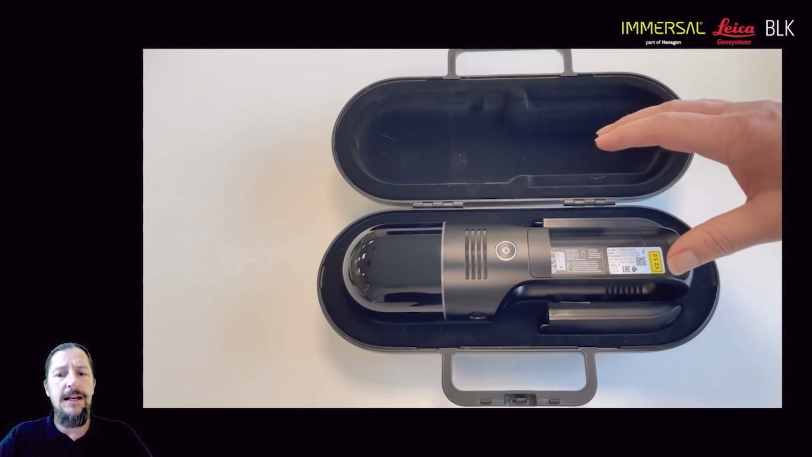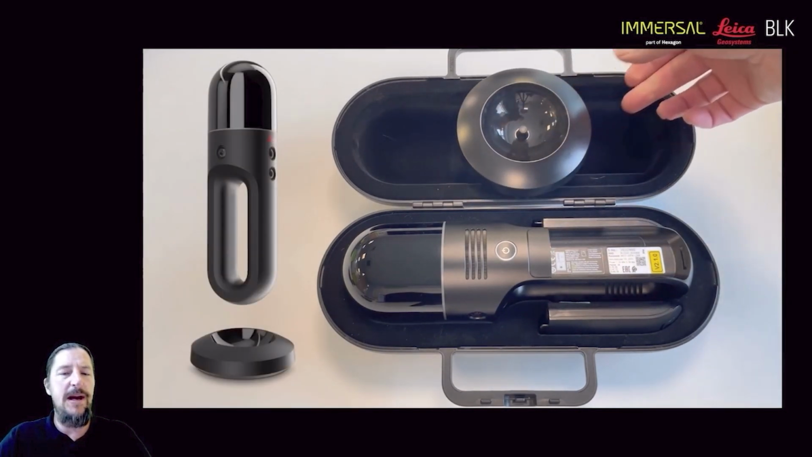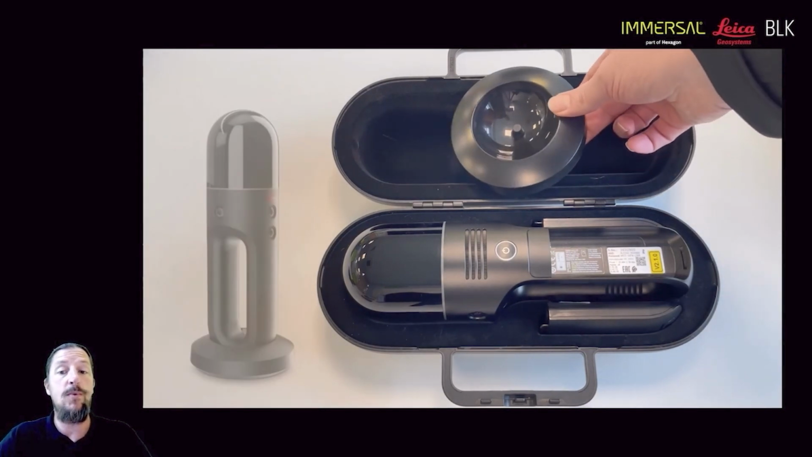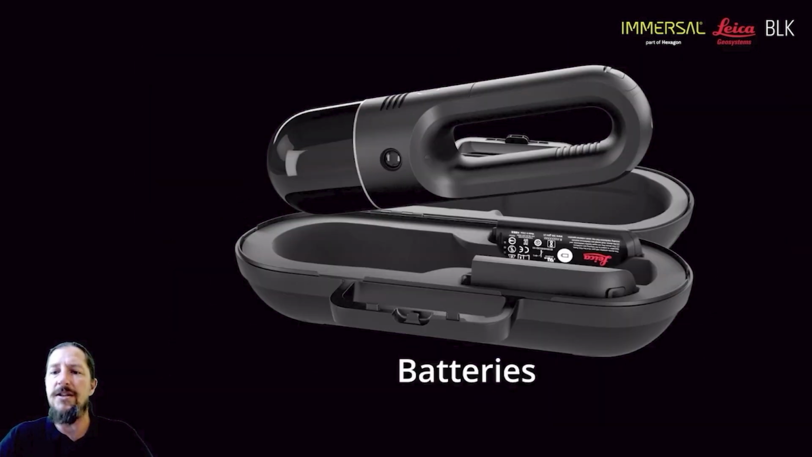This is a little carry case that you get. You can see there are batteries there, and you also get what they call a base. So this base is used to stabilize the unit when it initializes or starts up, or deinitializes and shuts down. That's the only thing you take with you when you go mapping.